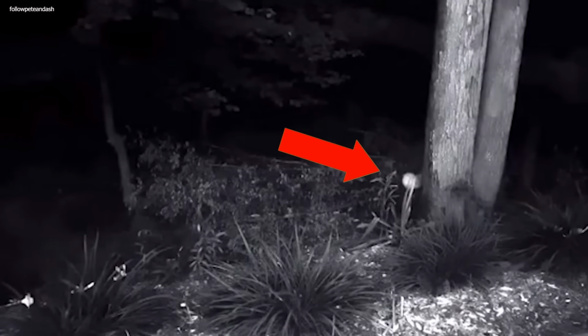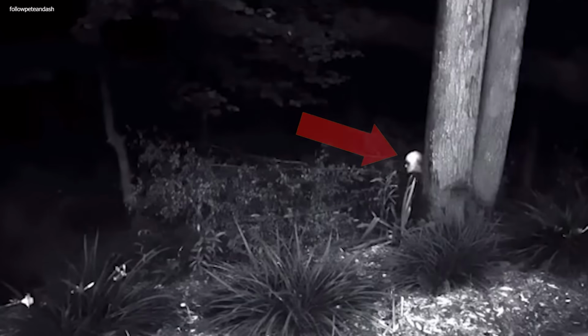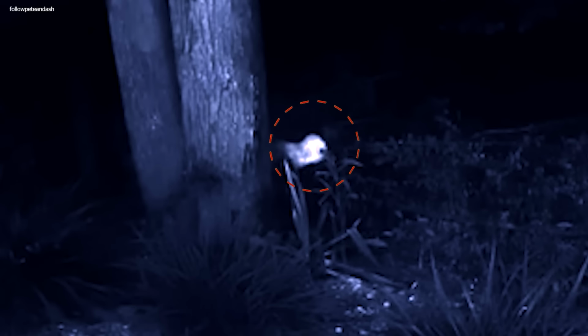A scary trail cam footage. This creepy creature appeared from behind the tree and disappeared a few seconds later. It's something that no one knows about yet. Was it just a human wearing a costume? Or did it actually resemble what skinwalkers look like? And what was it doing so deep in the forest late at night? These questions remain unanswered, no matter how long the video has been out.